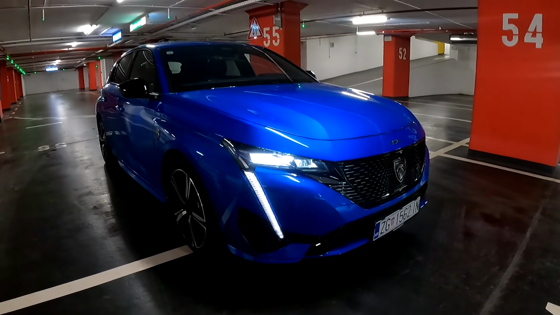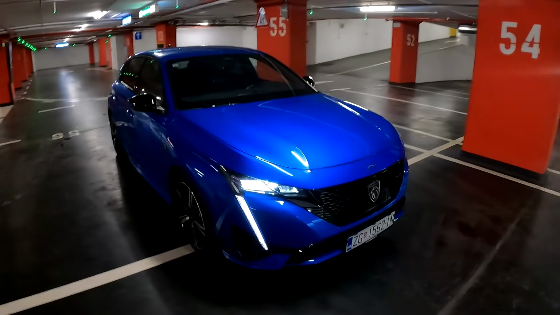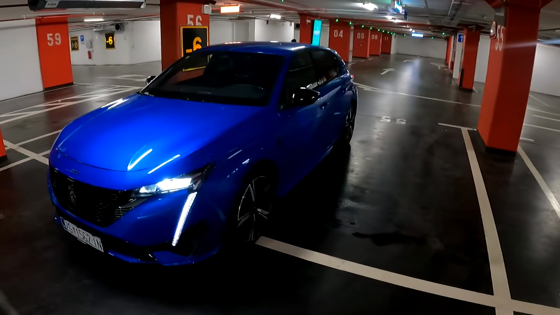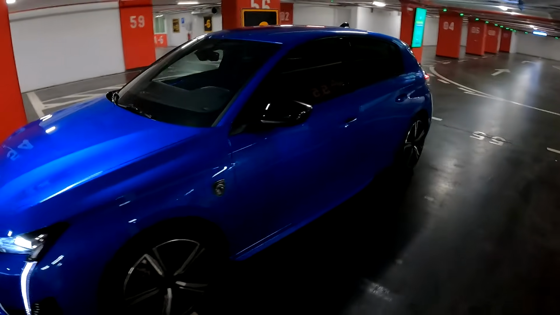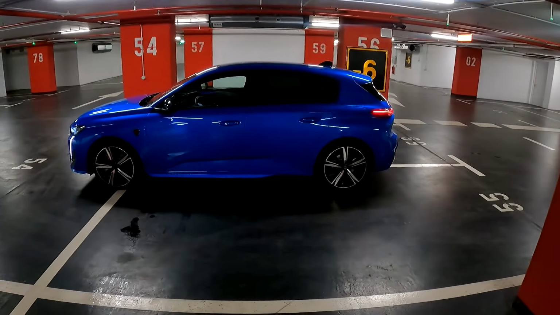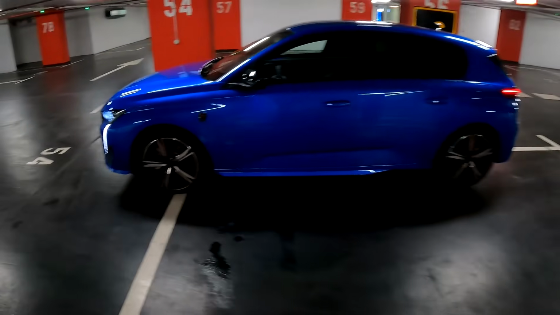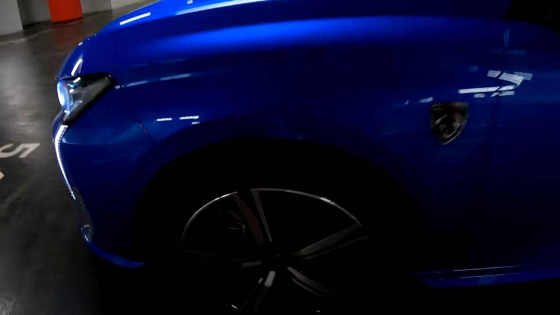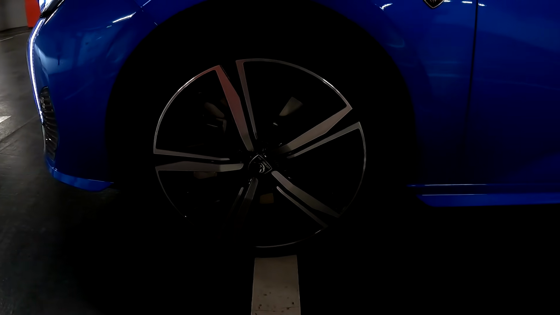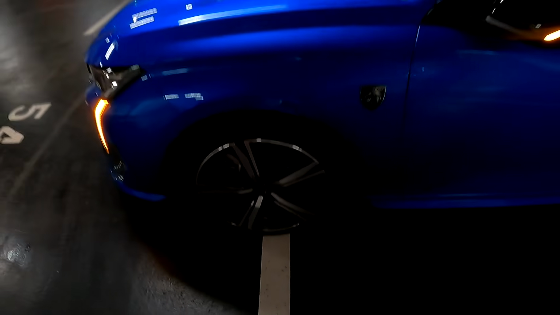I will talk about the engines in a moment, but for now let's just do a walk around. The name of this color, it's a gorgeous color, Vertigo Blue, one of my favorites for this car. And the side profile, 4 meters 37, 11 centimeters longer than its predecessor. Also the wheelbase has been increased. The wheels, as you can see, these are the top of the line 18-inch wheels, and they start from 16-inch.